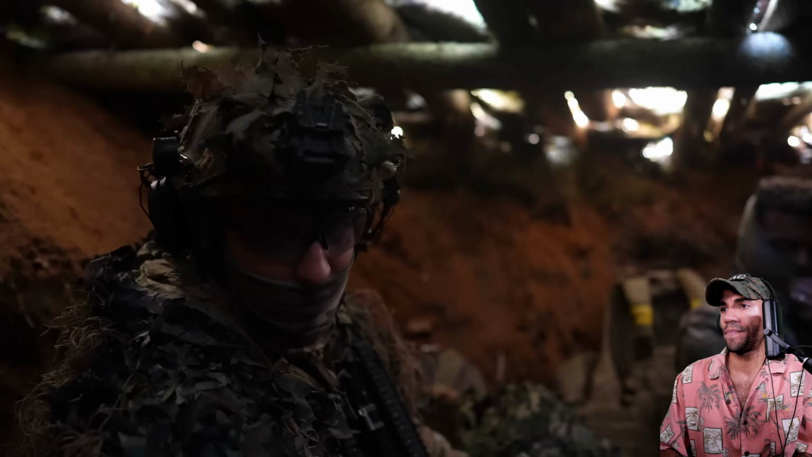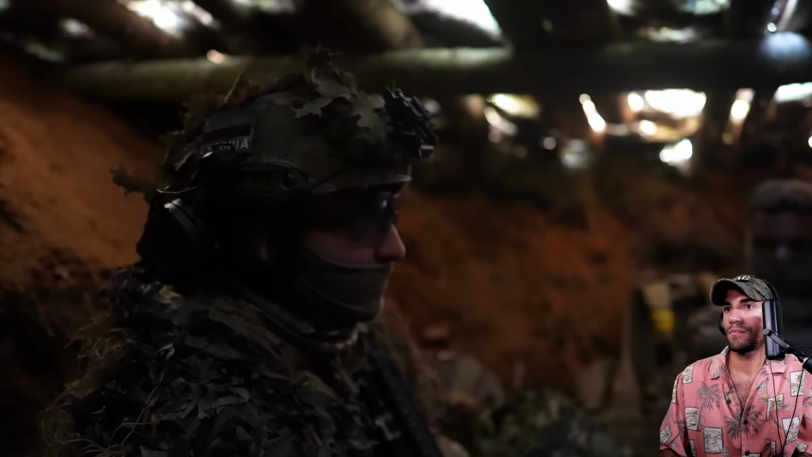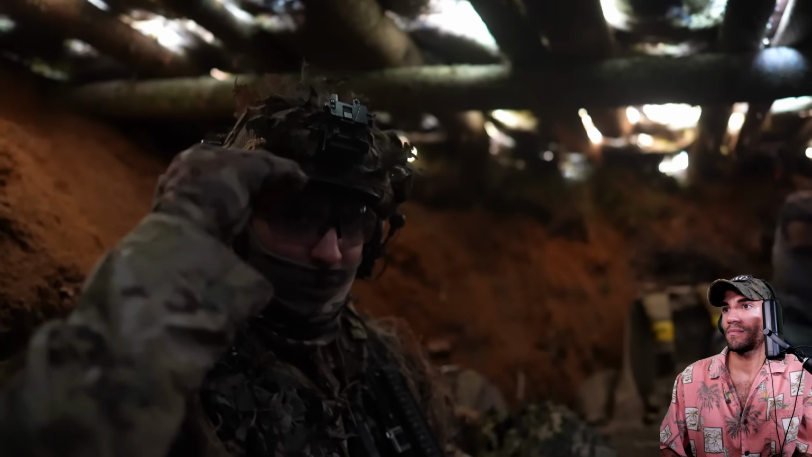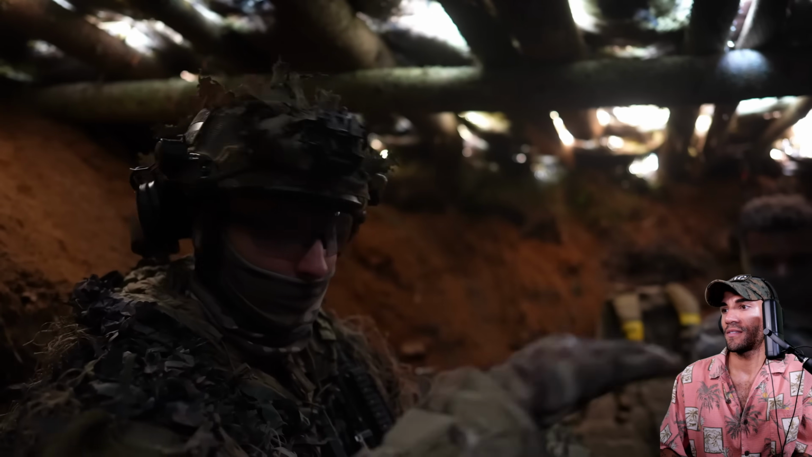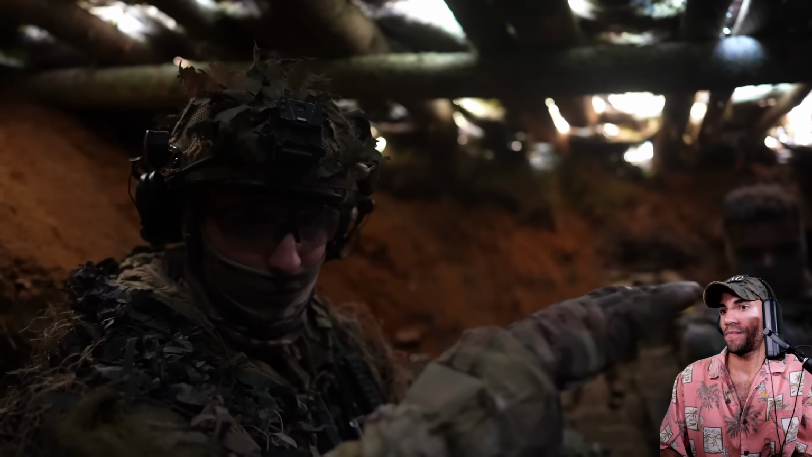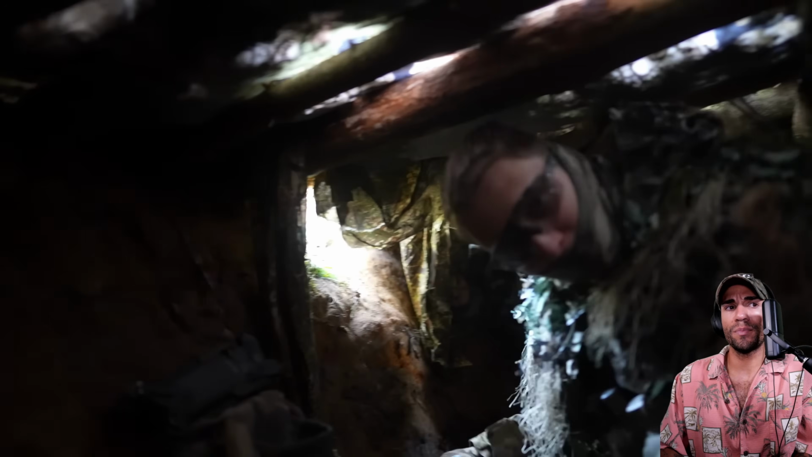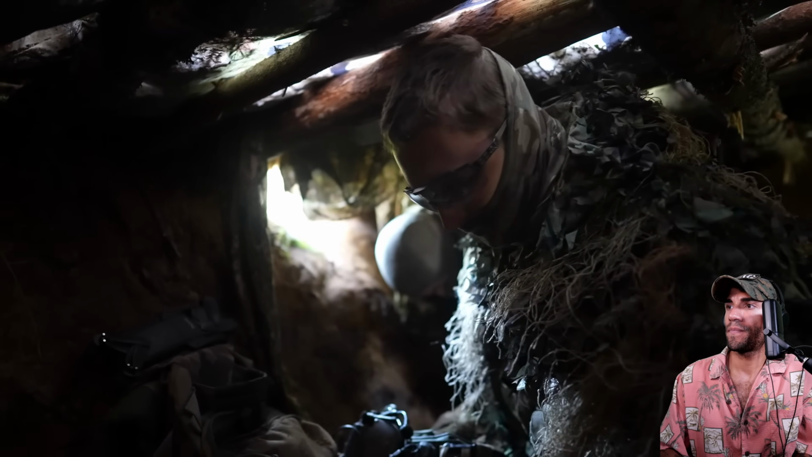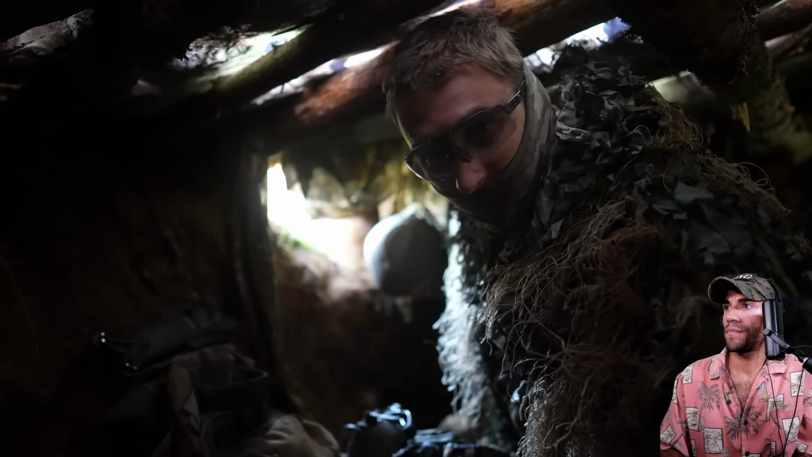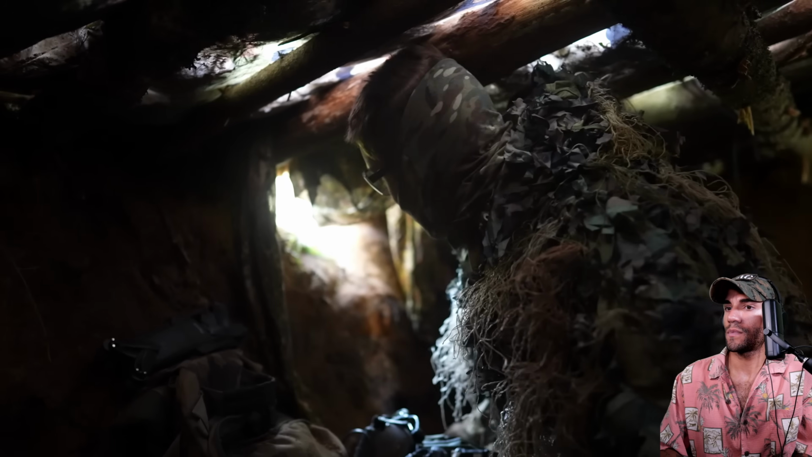So this position is concealed from regular observation, thermal observation, everything. We are pretty much underground. There's a nice ceiling built overhead with tarps put on top of it and moss put over it. So it's a very nicely made position. Moss would be good too, it stays moist a little longer. Across from this position is a small bridge that's meant for personnel only, so we're not expecting vehicles over here.